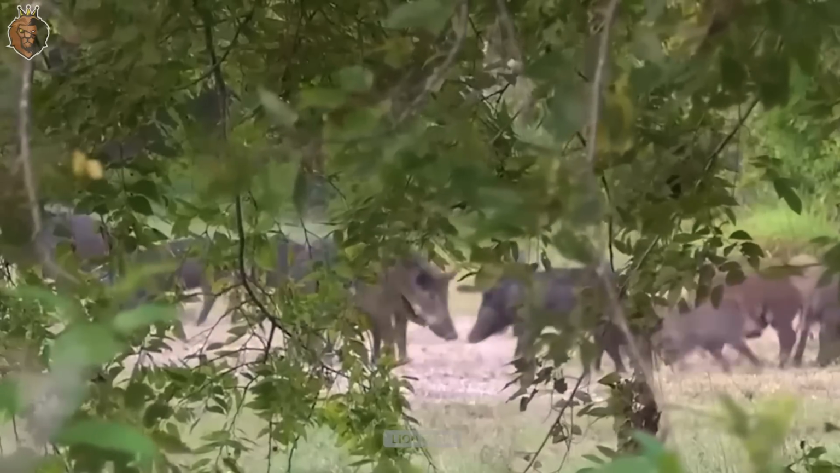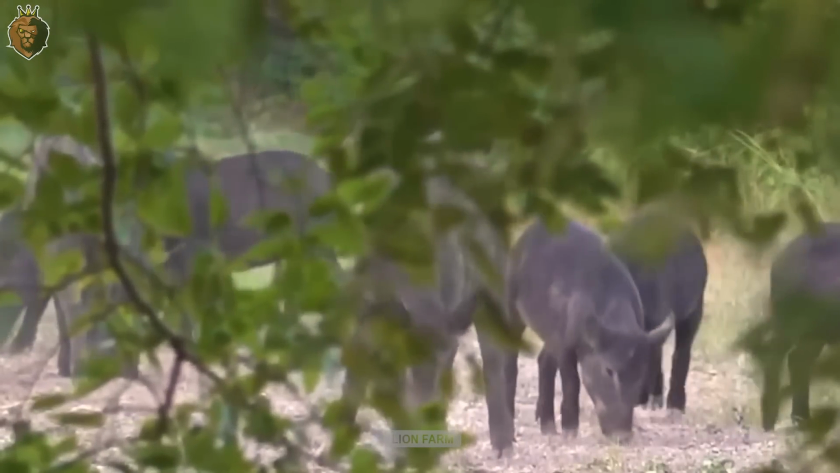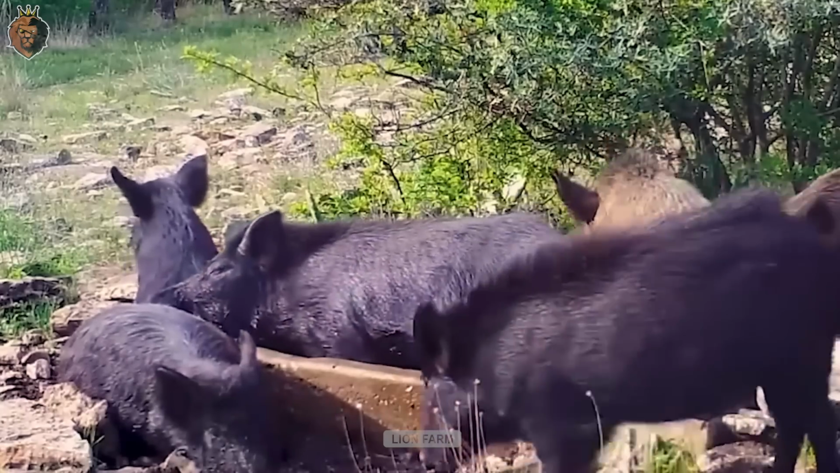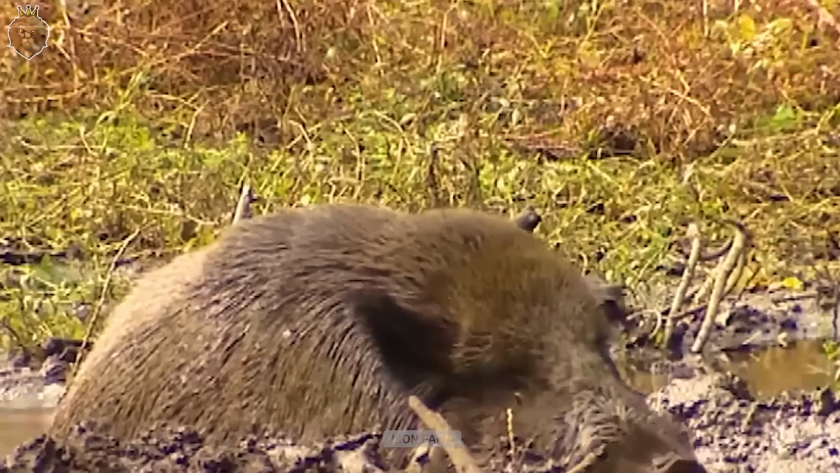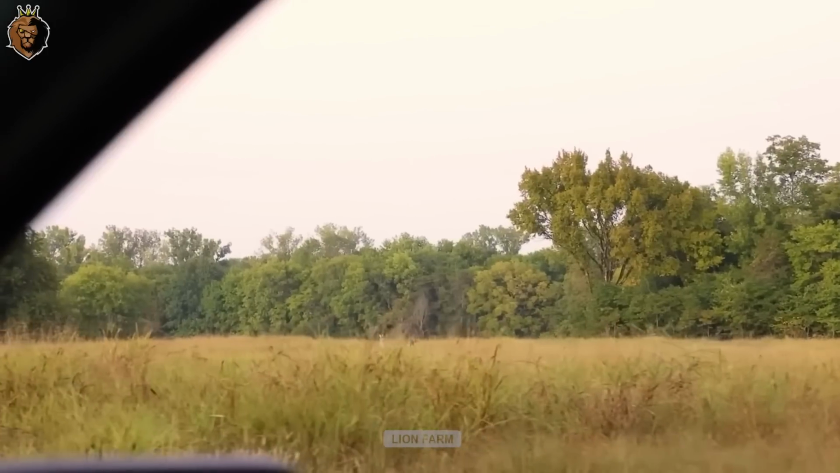Wild boars have become one of the most destructive invasive species in the United States. Their population has skyrocketed from 2 million in 1990 to nearly 9 million in 2019, spreading across at least 39 states. They cause serious damage to crops, estimated at around $1.5 billion each year.